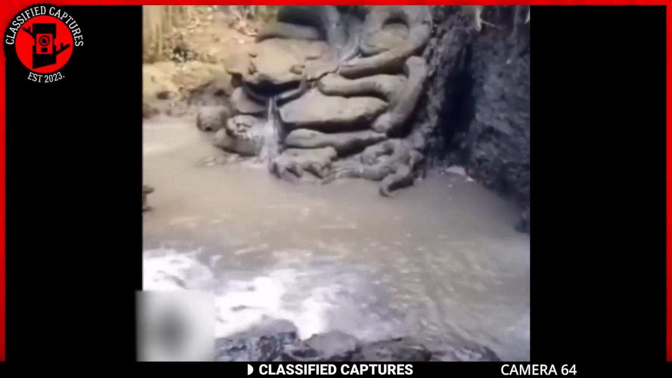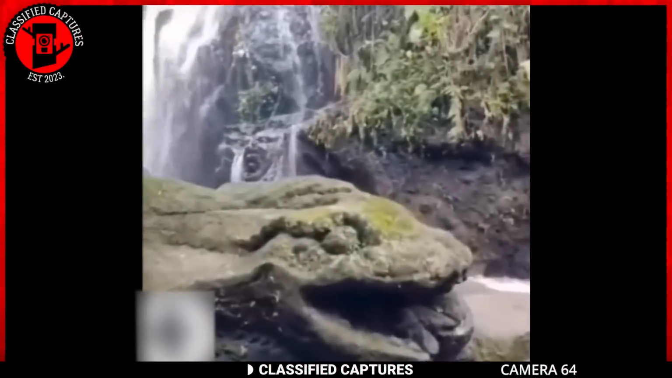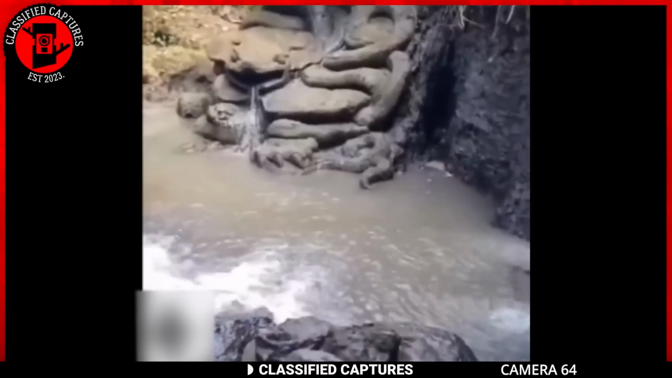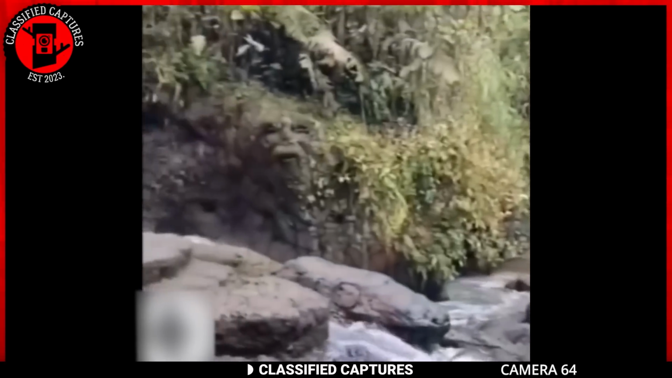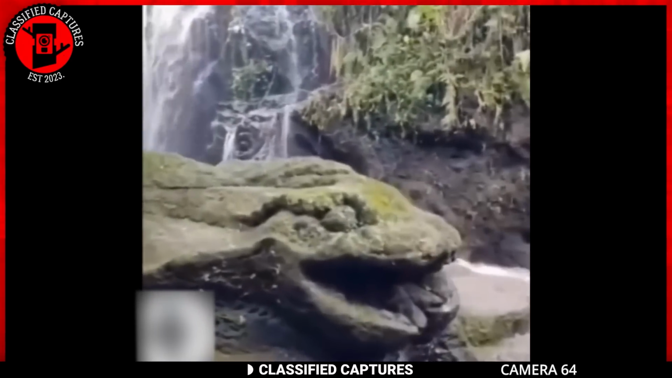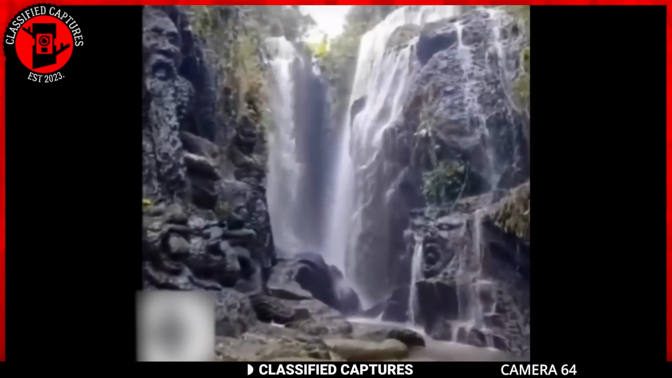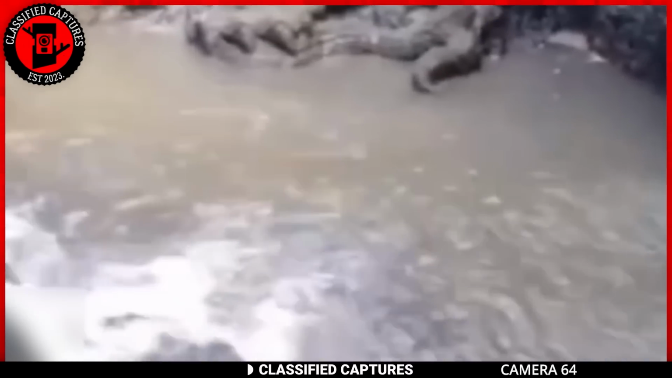Take a look at these rocks at a waterfall and tell me what you see. The rocks are all shaped like snakes, giant snakes. Each and every one of these rocks looks like a giant serpent. Their forms are so precise and lifelike that it's hard to believe they could be natural. What could this mean? Were these massive snakes really existent at some point and ended up petrified or carved in by humans, or is this just a remarkable coincidence of natural formation?